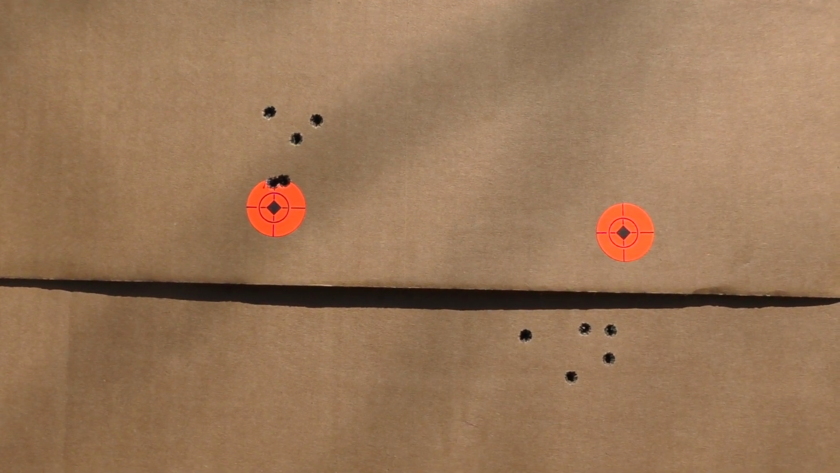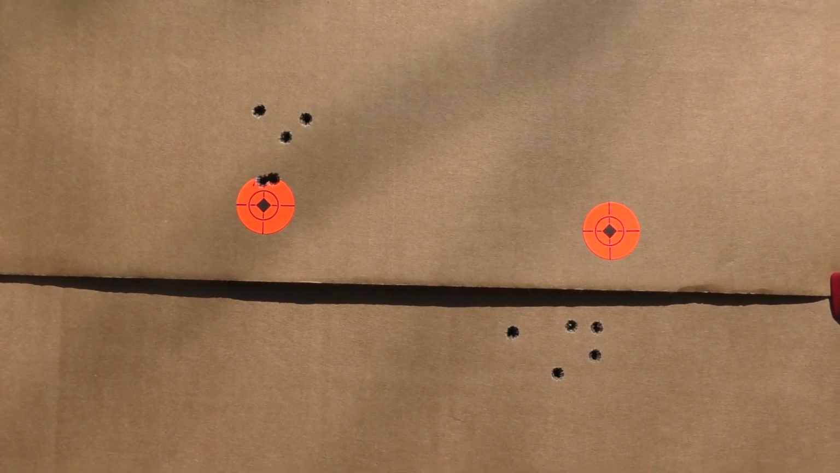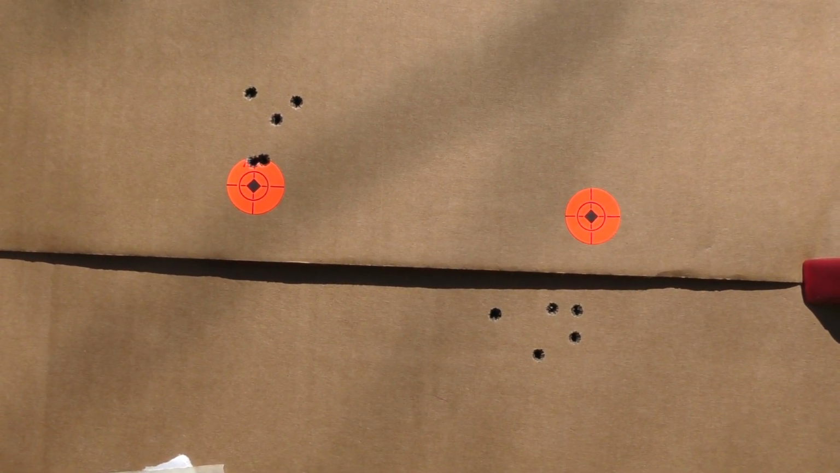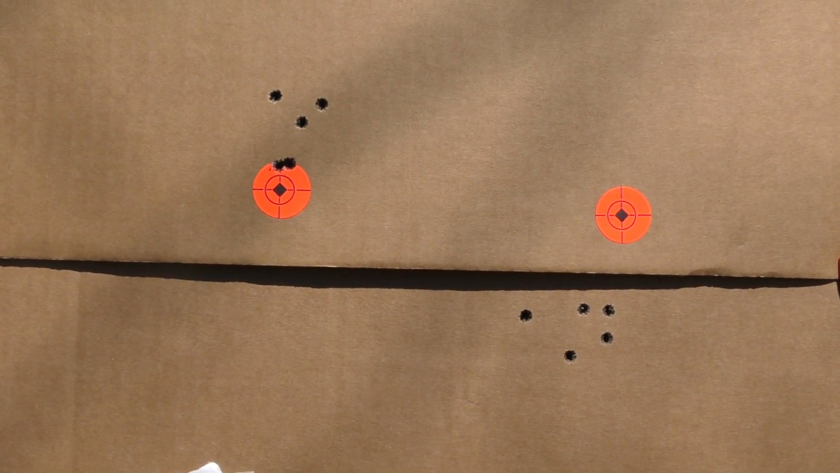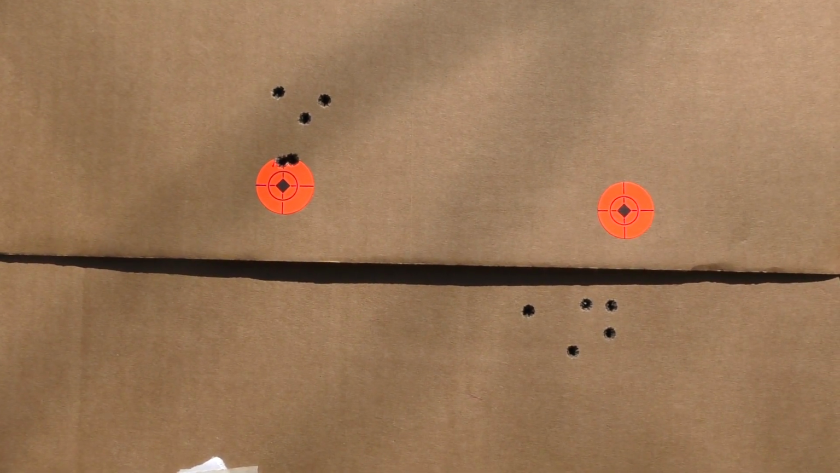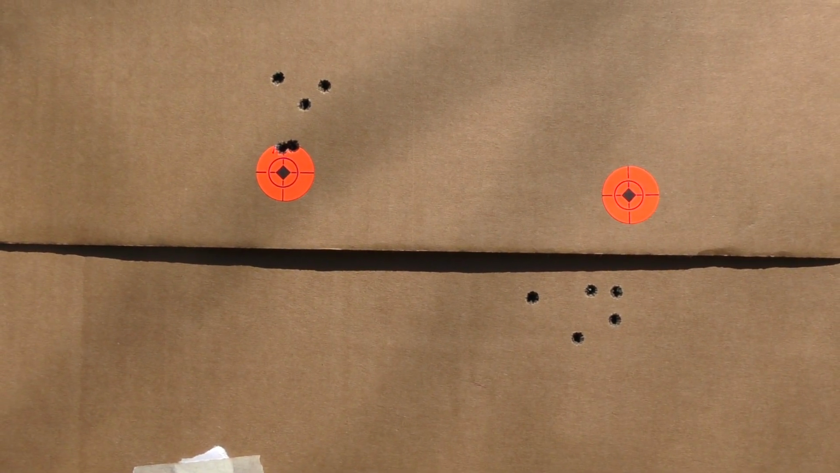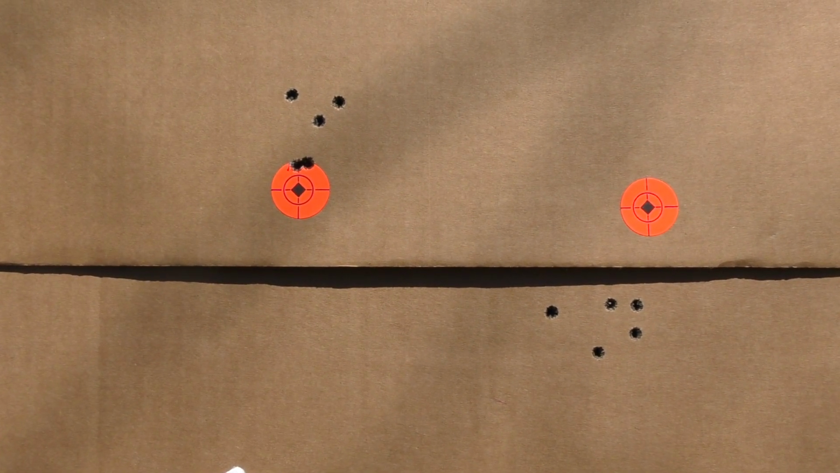So as I spoke to earlier, if you get fixated on a particular rifle, caliber, and ammunition, and you attempt to bend the system to be a MOA shooter when it isn't, it certainly isn't going to pay dividends when you're zeroing a thermal optic. So at this point, the 224 Valkyrie is not going to work out for this application today.